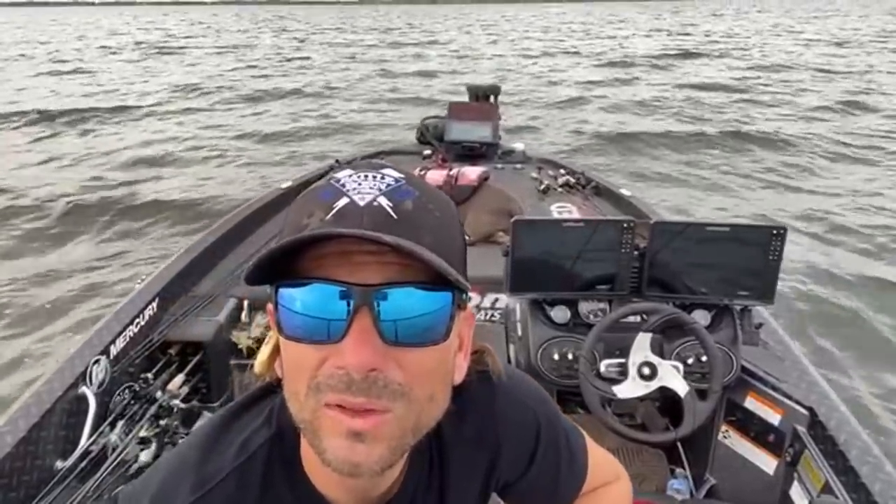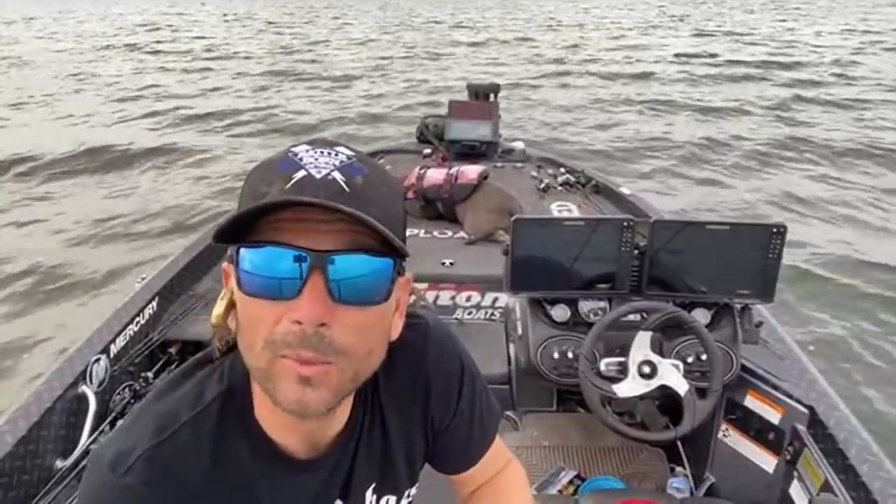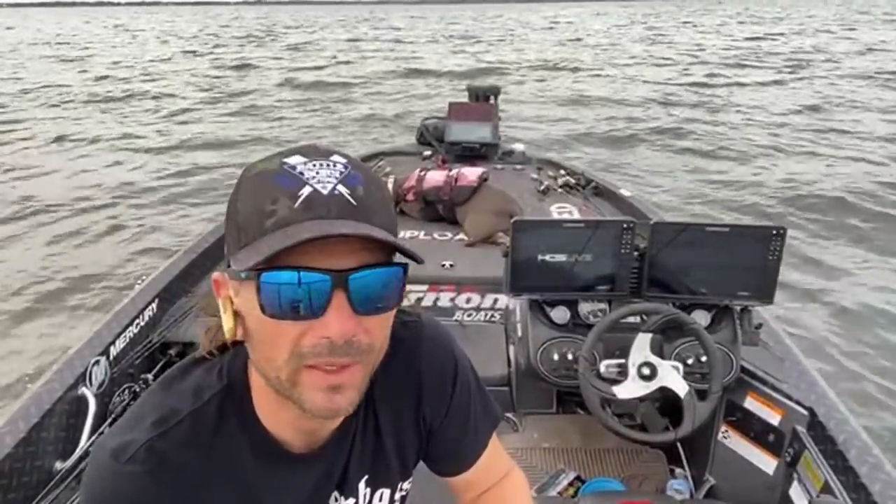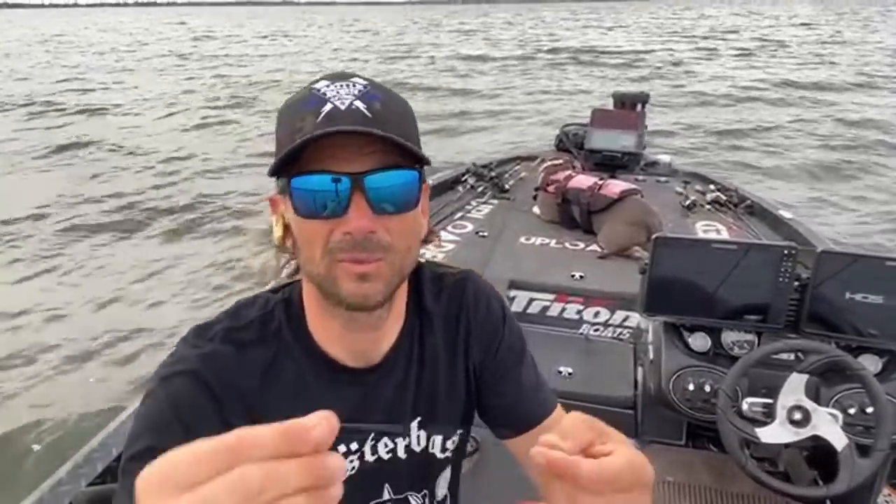How do you find bass without live scope? In this case, you could probably get over these fish and fish them vertically. I actually see them on my 2D, that traditional old school sonar, and I can see them on there. So I don't see why you couldn't get on top of them and fish them with the 2D.